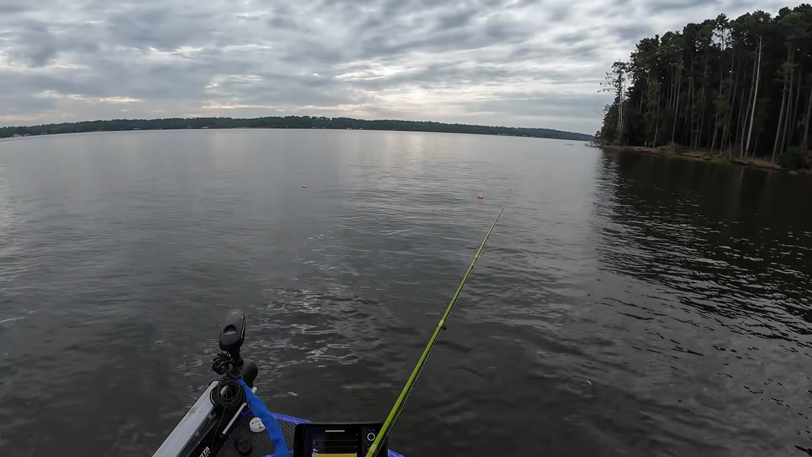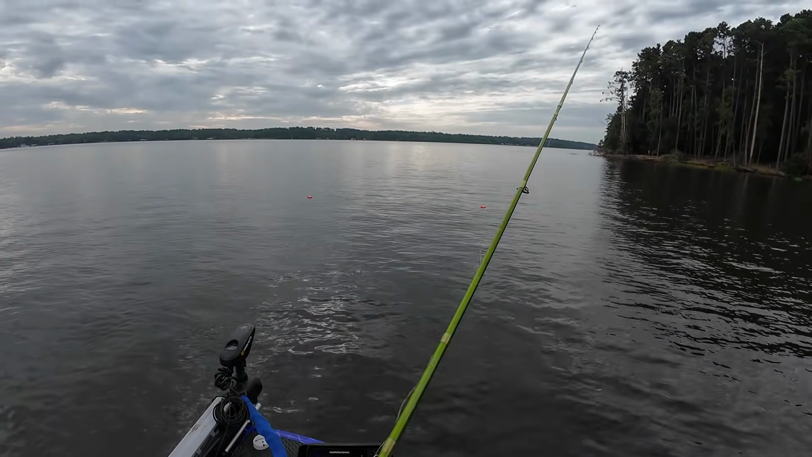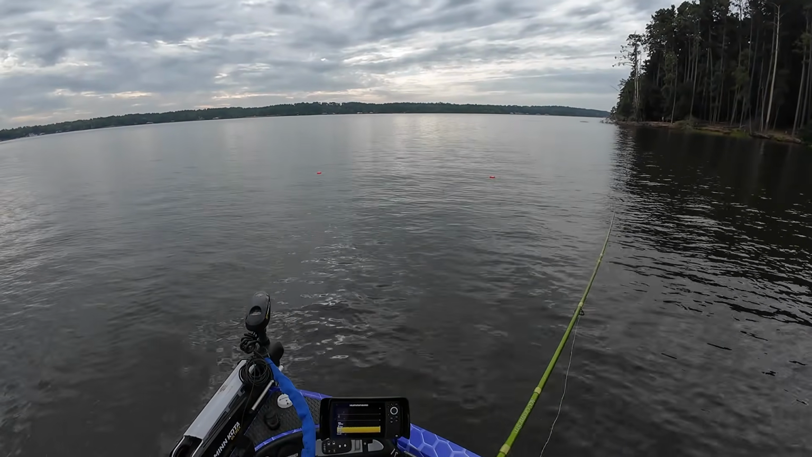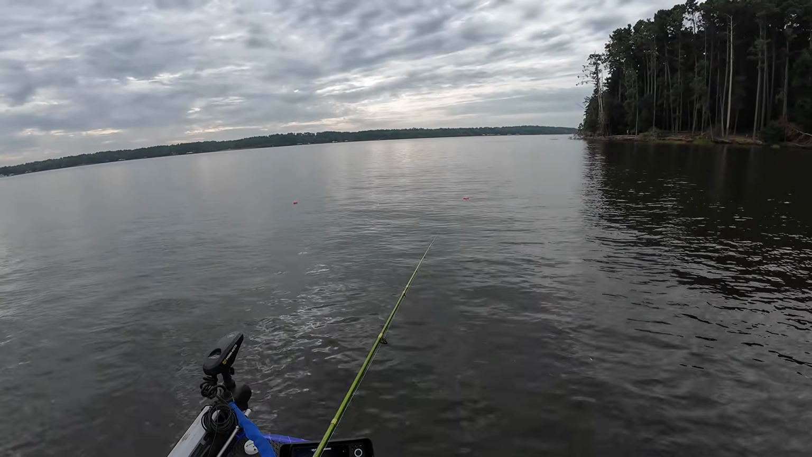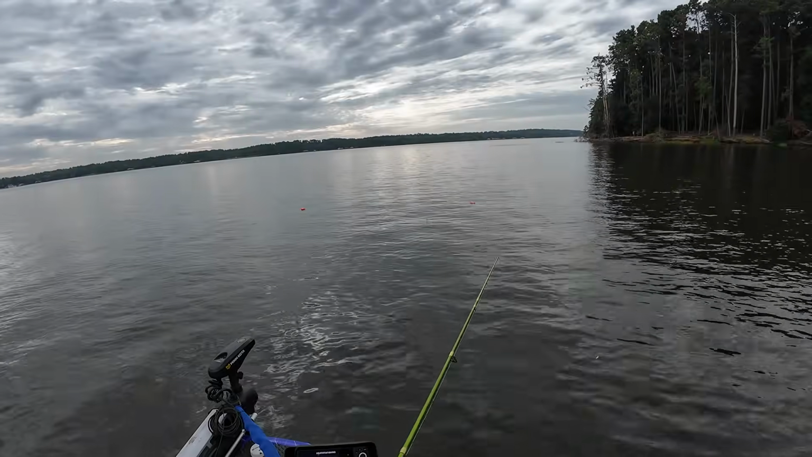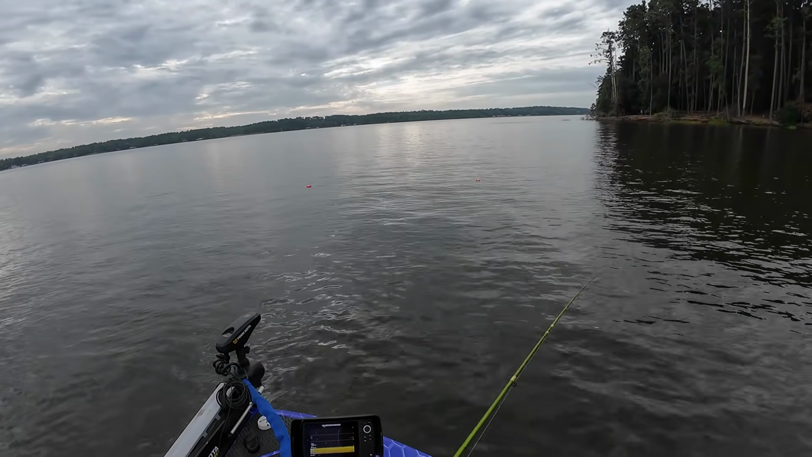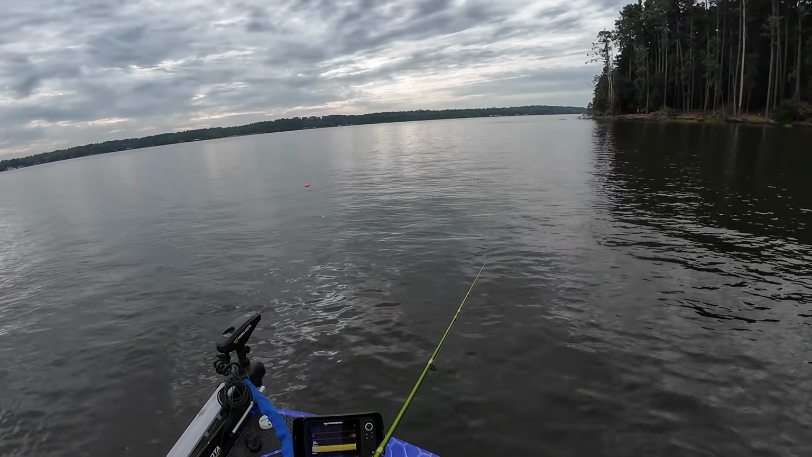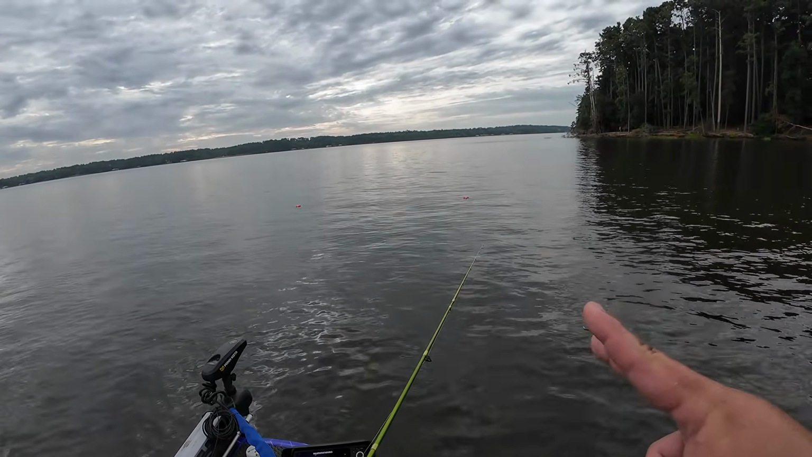Like I said, guys, I'm just catching a few off of the pile, and we're gonna go to another spot hopefully after this, see if we can't catch some more in about the same depth of water, just to prove to you guys that 12-16 foot range. That's where I'm finding these crappie in August. Now there was one off that second pile here.